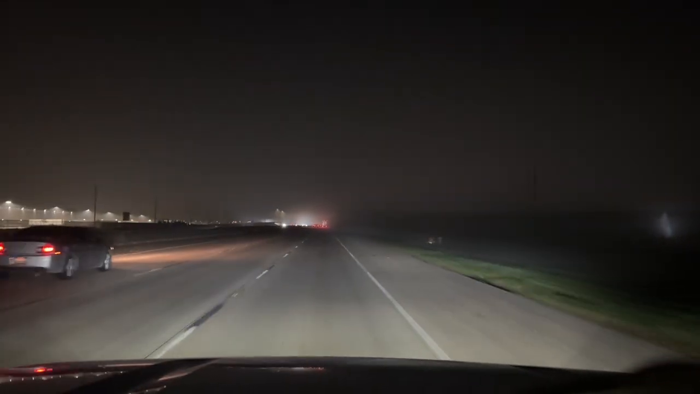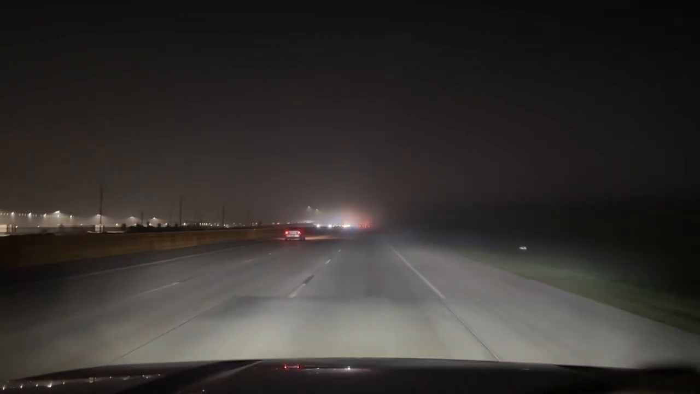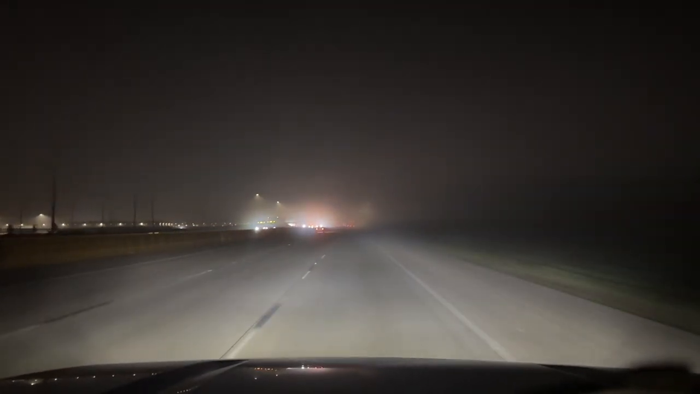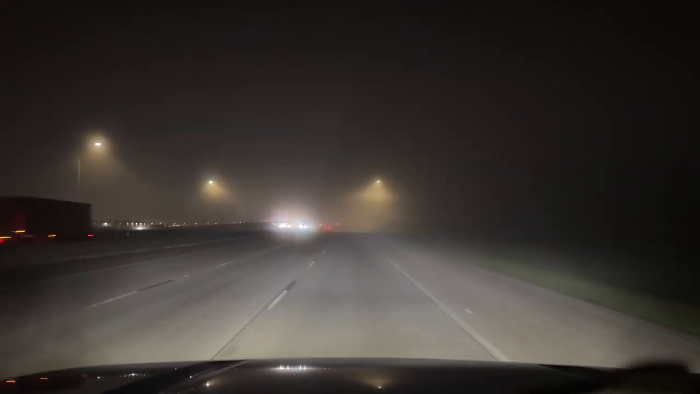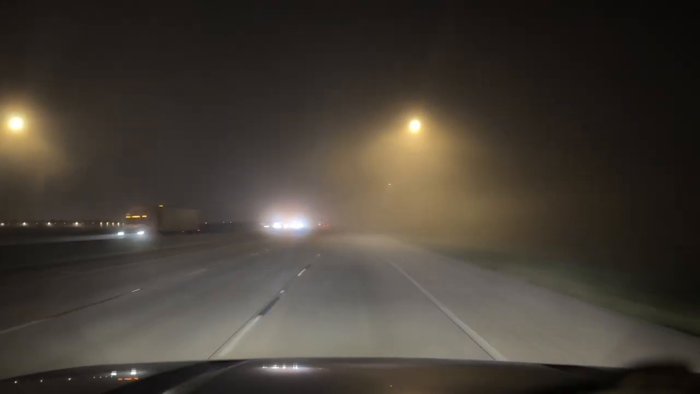I can barely see now. This is incredible. More fog. Jeez. So Houston is still many miles away, although it's quite busy where I'm at. That's it, I gotta slow down here. I can't see.